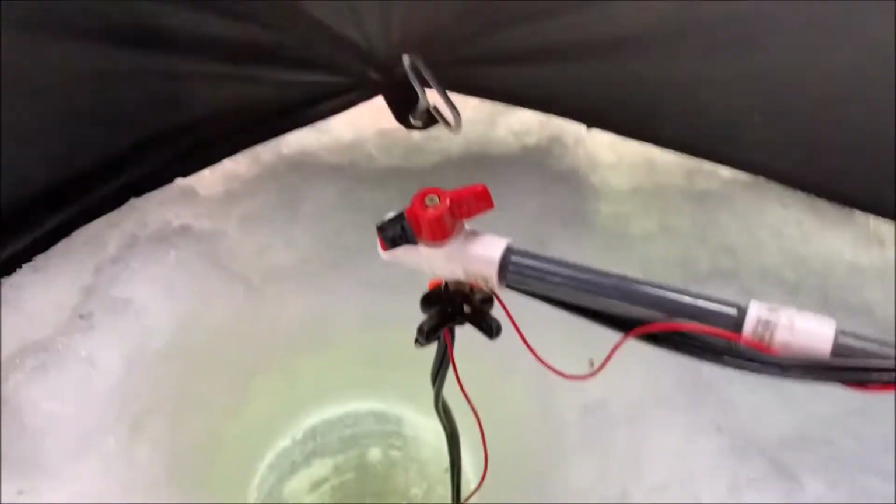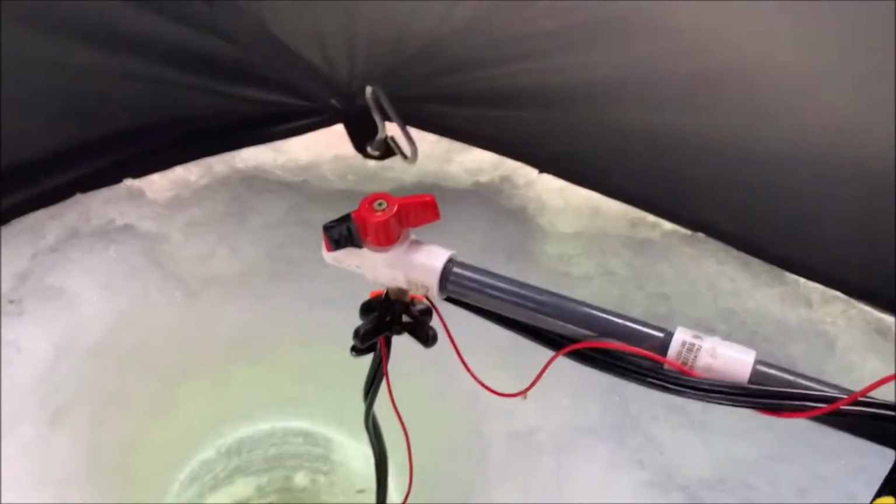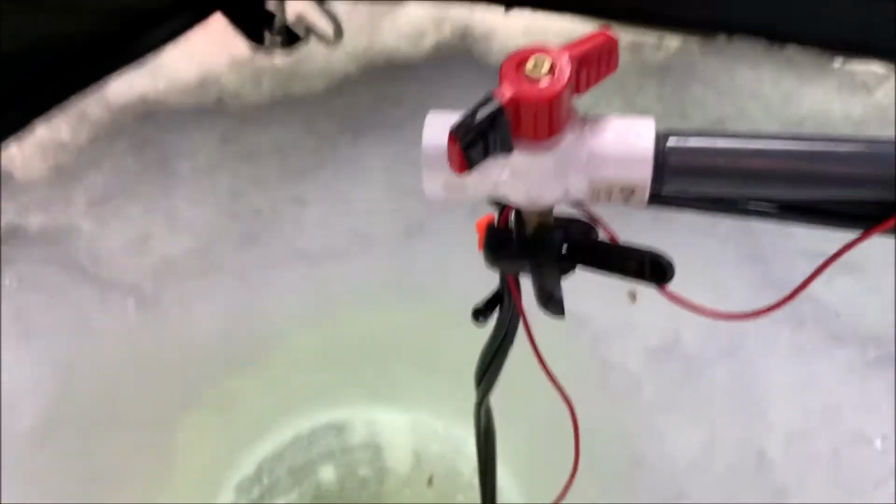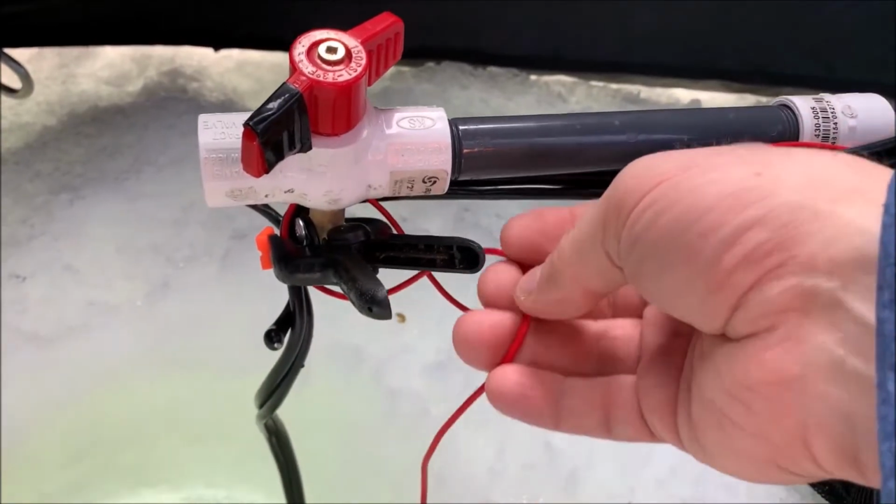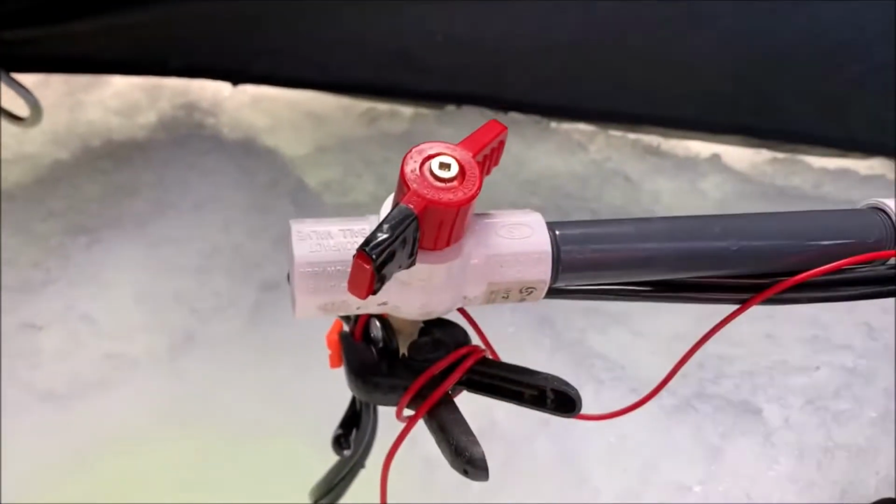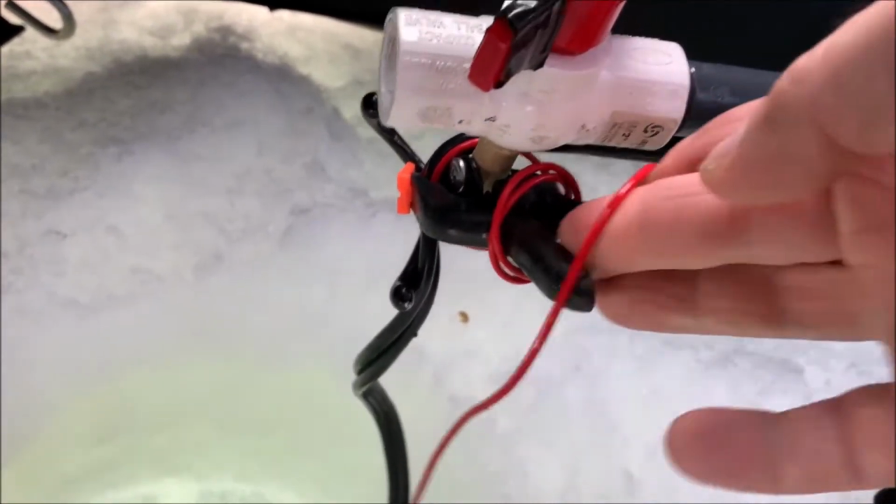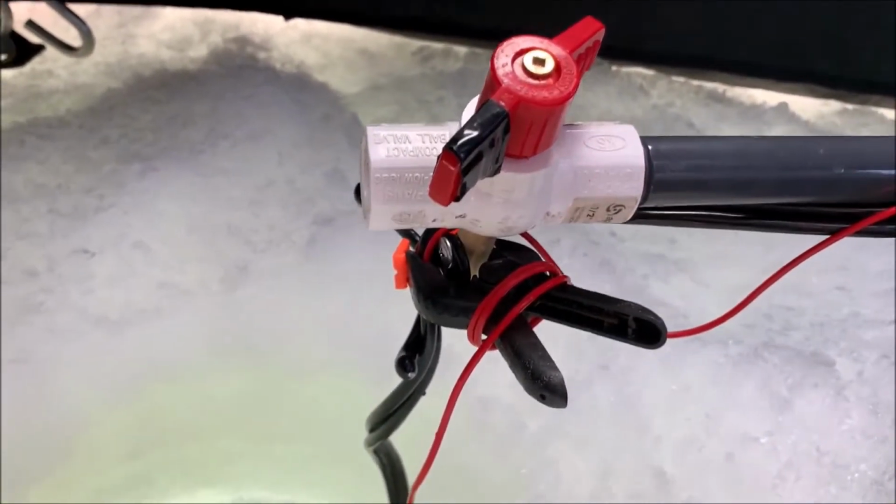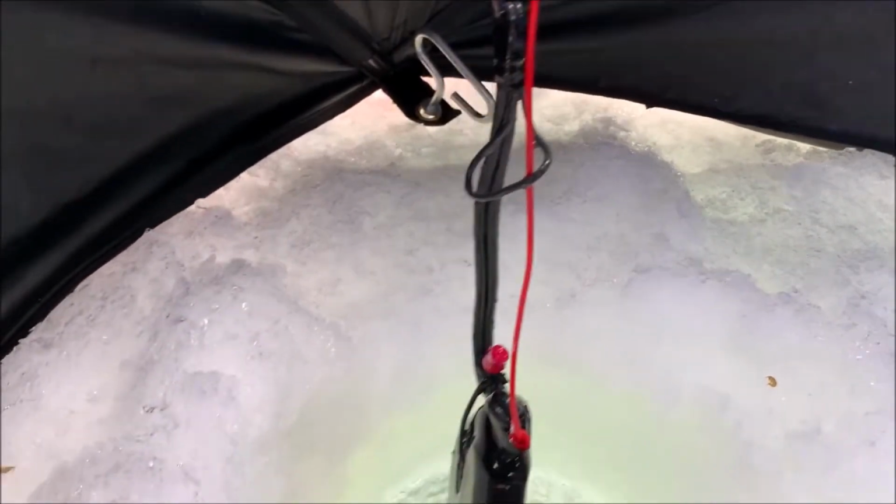I also have it set up with this red secondary line on there. You see what that does. So it's got the head set up, so if you pull the red line, it'll actually lift up the transducer on an angle. So I'm just going to wrap it around here a couple times. And then what you see is the transducer is actually on an angle now, as opposed to pointing down.